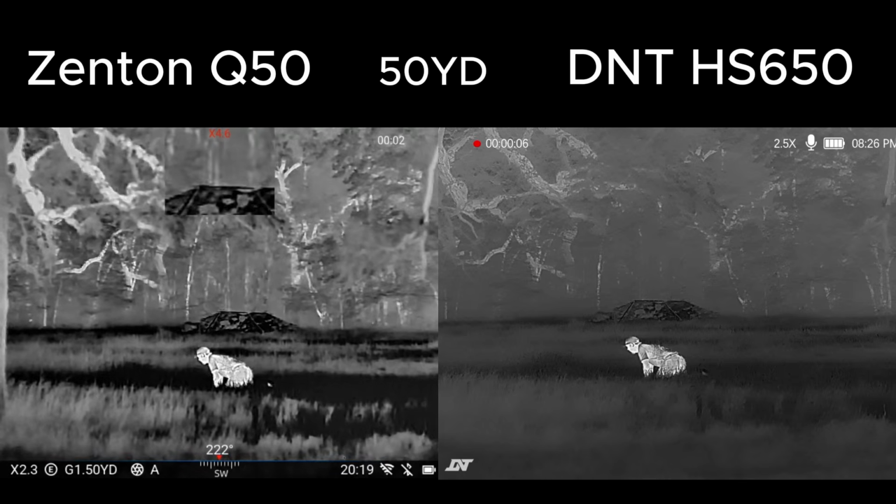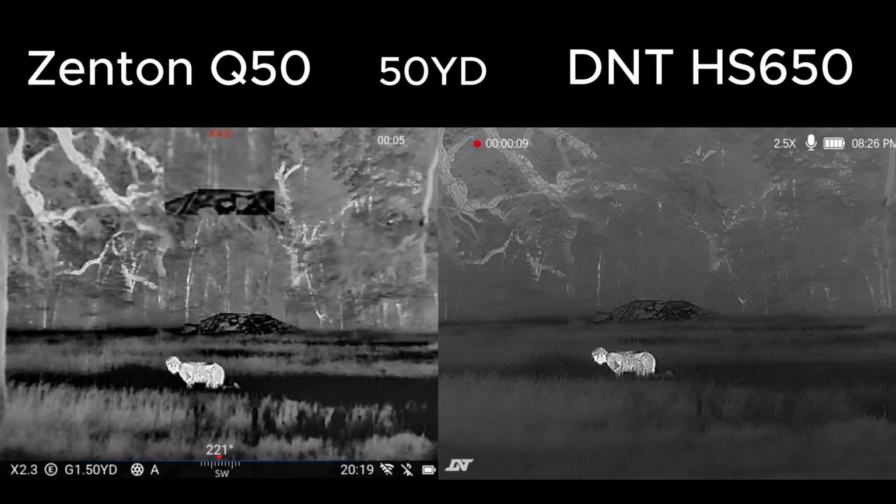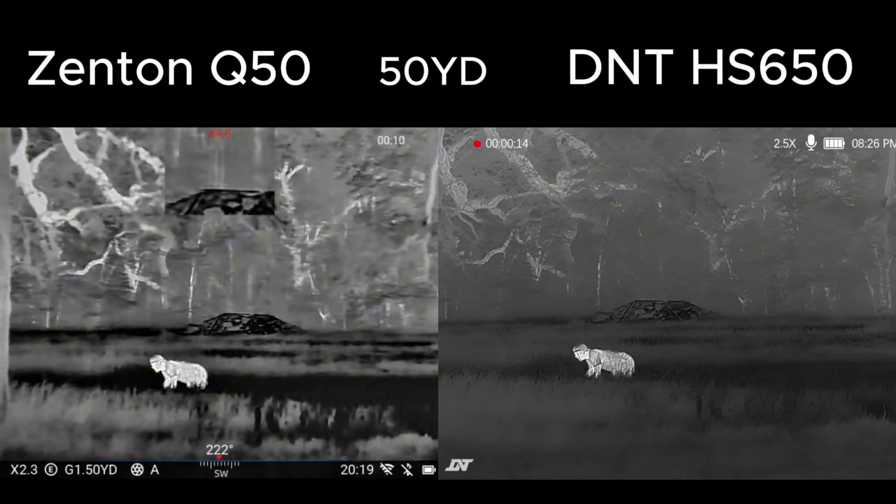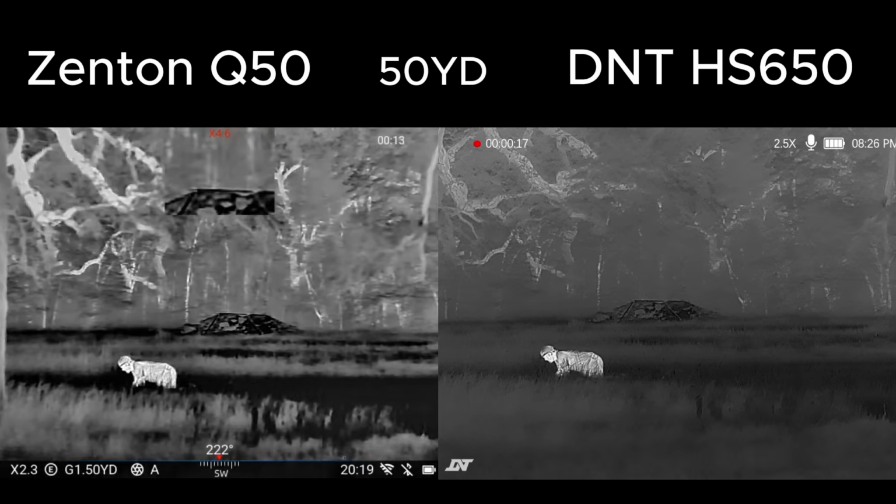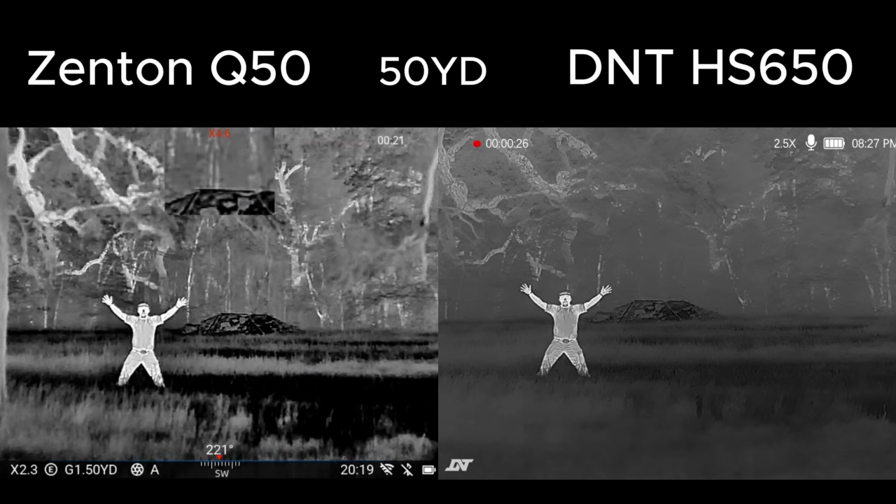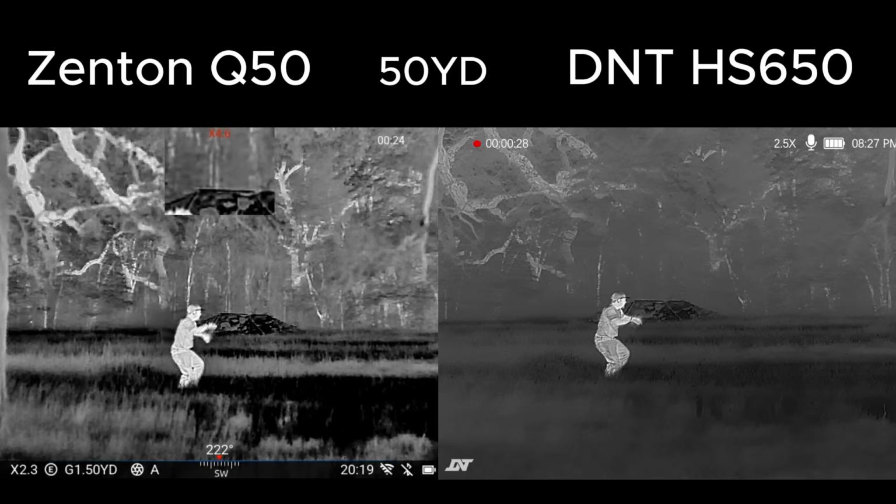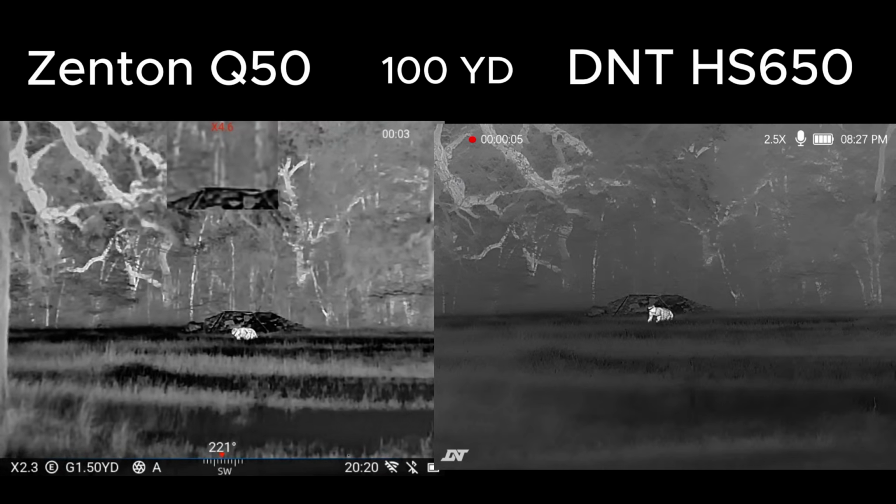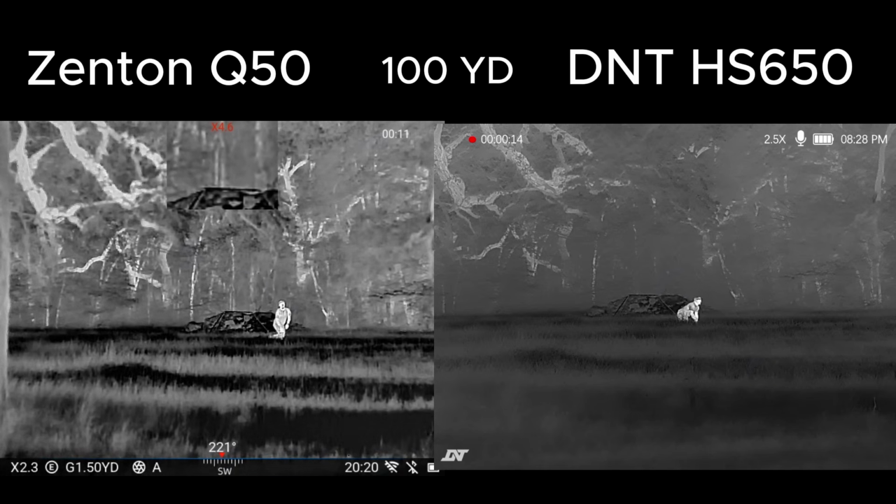So to start us off, we are out at 50 yards. We are looking obviously with the DNT and the Zentron. You can see that there is a difference between the two, so I will let you guys know that the DNT is a sub 18 millikelvin scope and the Zentron is a sub 20 millikelvin scope. So basically that means that the DNT can pick up the difference in heat between trees and actual live animals a little bit better than the Zentron can. But as you guys can see, the Zentron is picking up detail in the grass and the trees and certain things a lot better than the DNT is.